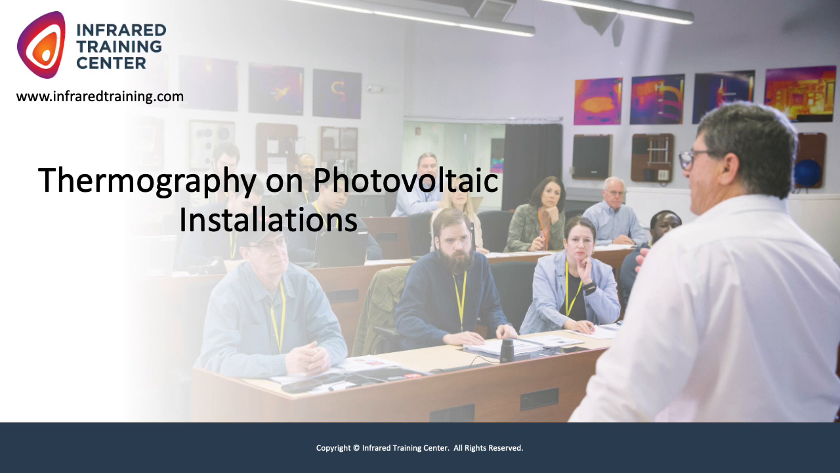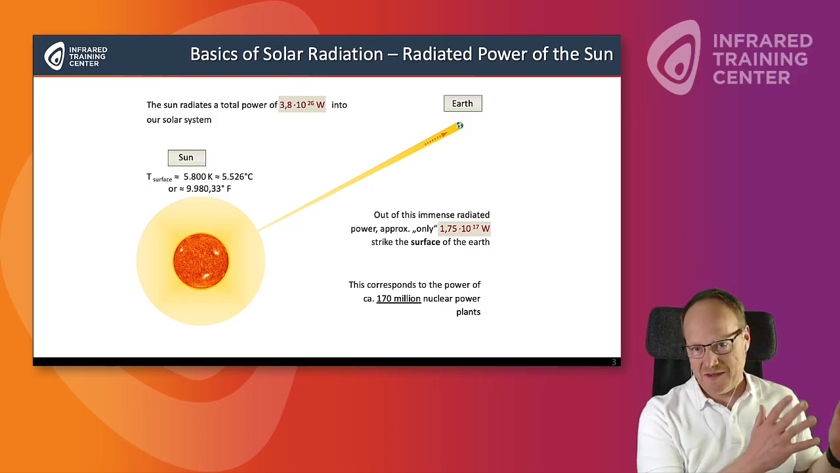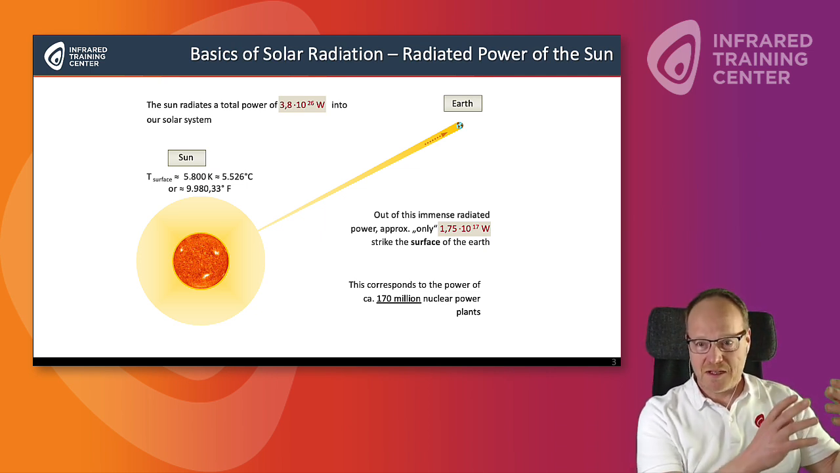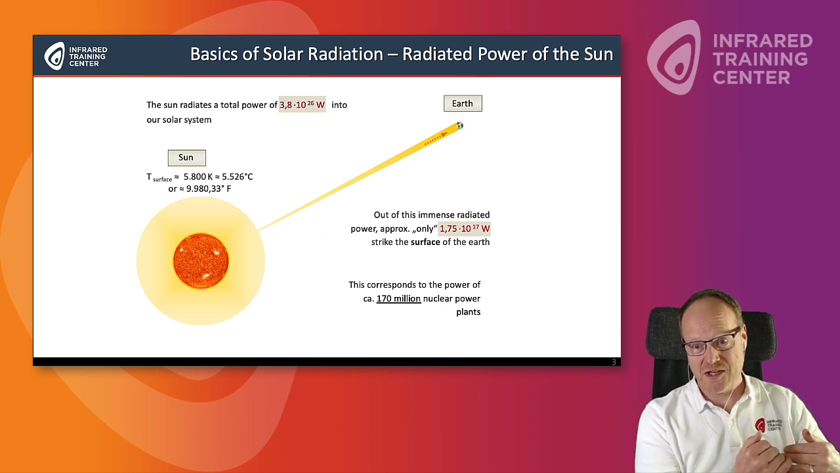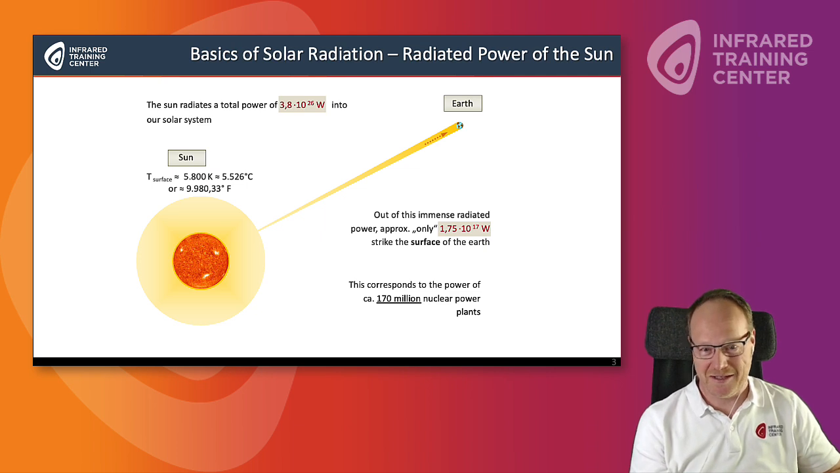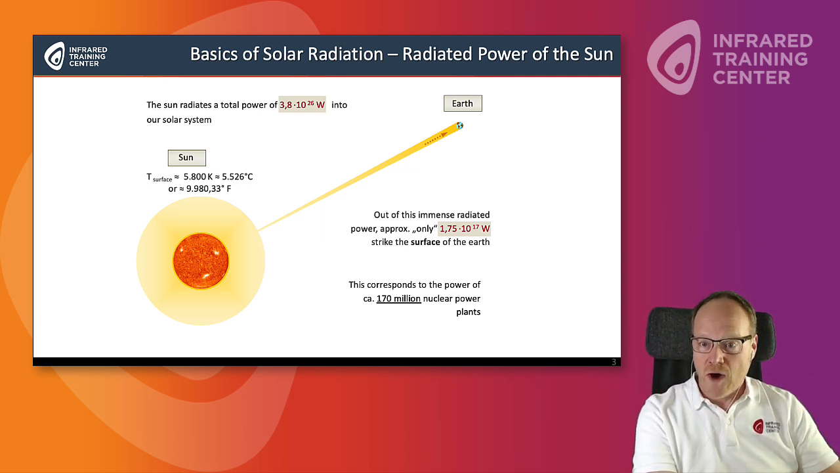Perfect. Let's start off by discussing some of the basics of solar radiation and how the science behind all of this works. Let's have a look at it. Of course, what we are trying to do with PV installations is to capture the radiation that comes from the sun. If we look at the source, at the sun, I will not read out these numbers. They are huge. The radiation that strikes Earth corresponds to 170 million nuclear power plants. So you can imagine that that's quite a lot. But the important part is how much of that radiation strikes Earth.